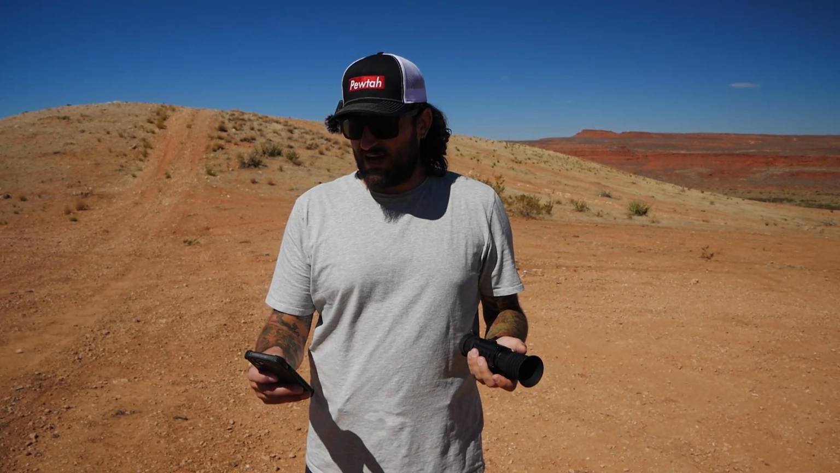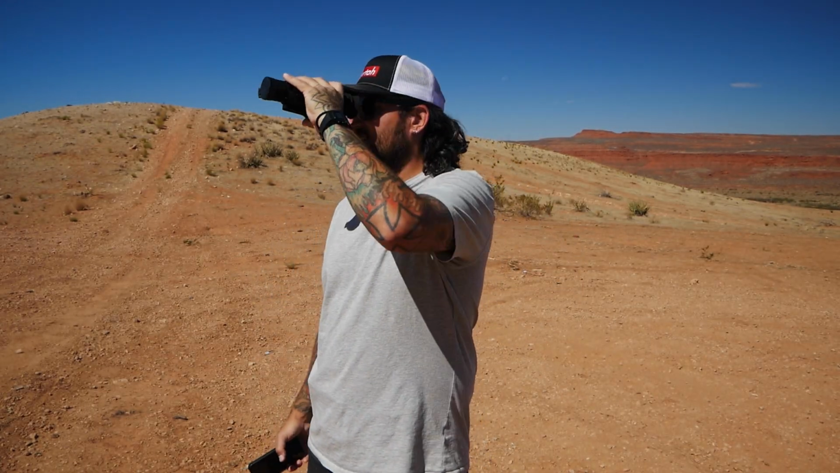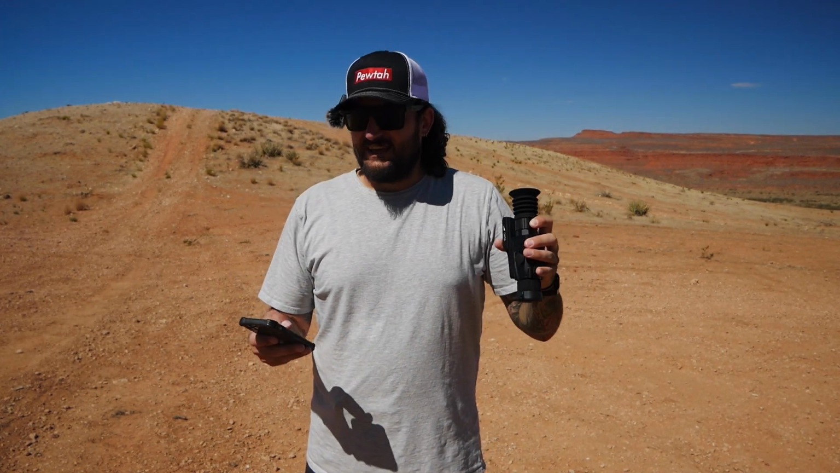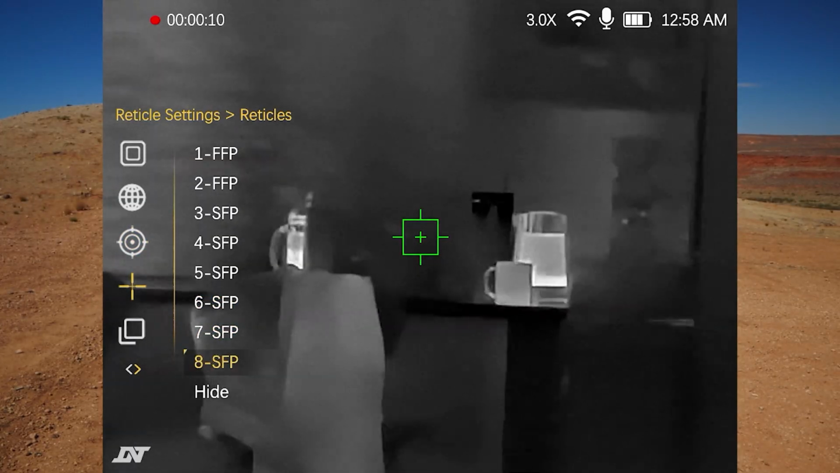This is a 3-in-1 optic. This can be used as a handheld, which is kind of how I have it set up right now, other than the mount being on it. So you can look through it and survey the terrain. It can be used as a scope that does have reticles. You can zero it, with different reticles and different colors of the reticles if you want.